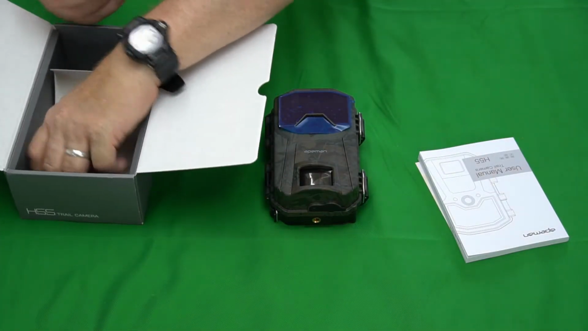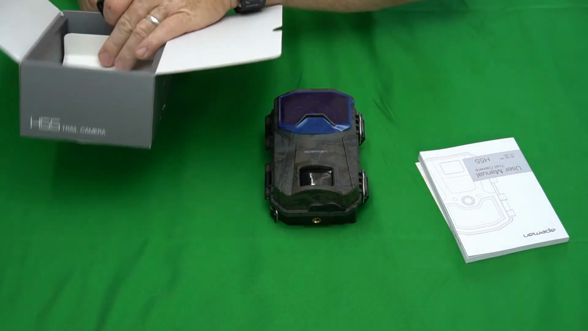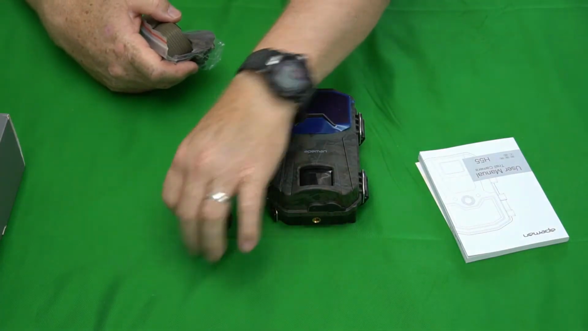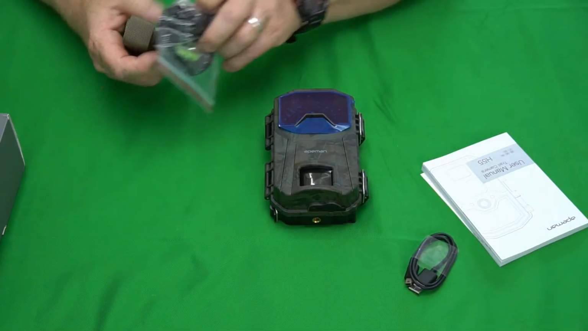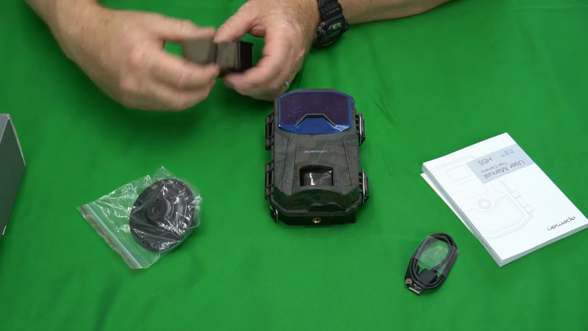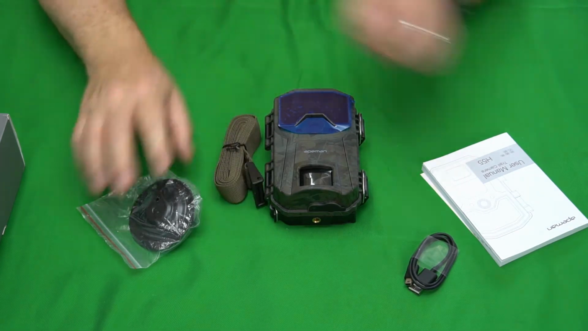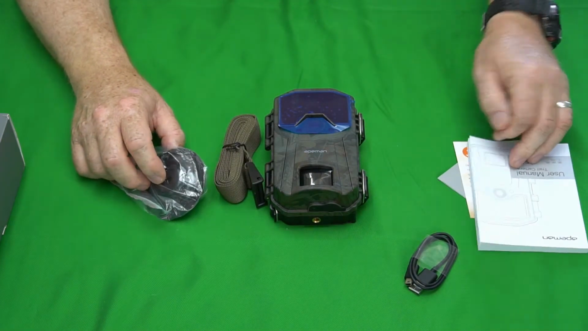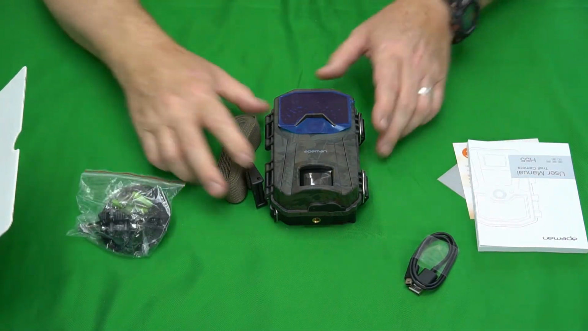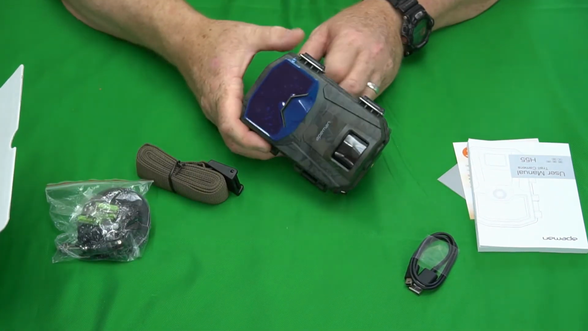Let's see what we got. Make sure I didn't miss anything. Nothing in the box there. Move the box out of the way. Got a USB data cable, a hardware mounting to mount to trees or to a wall, and a strap to tie around trees. No SD card in the box that I can see, so I will have to get an SD card. But anyways, let's go ahead and just kind of look at the camera.